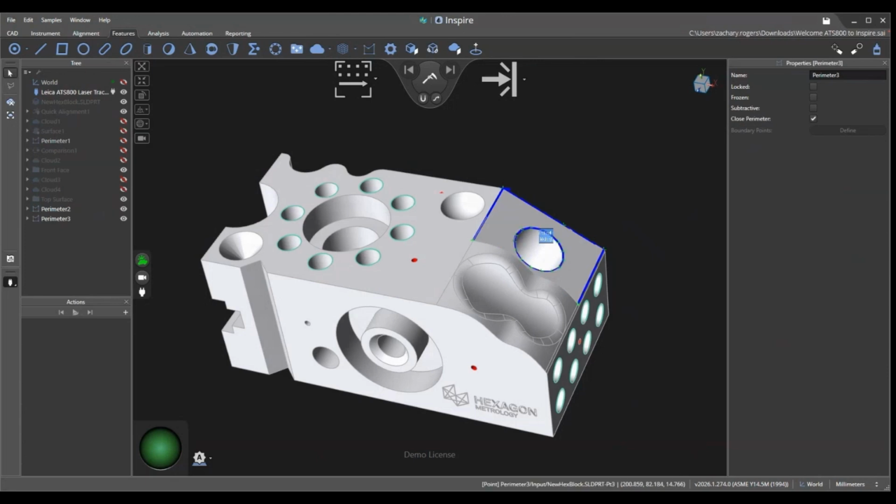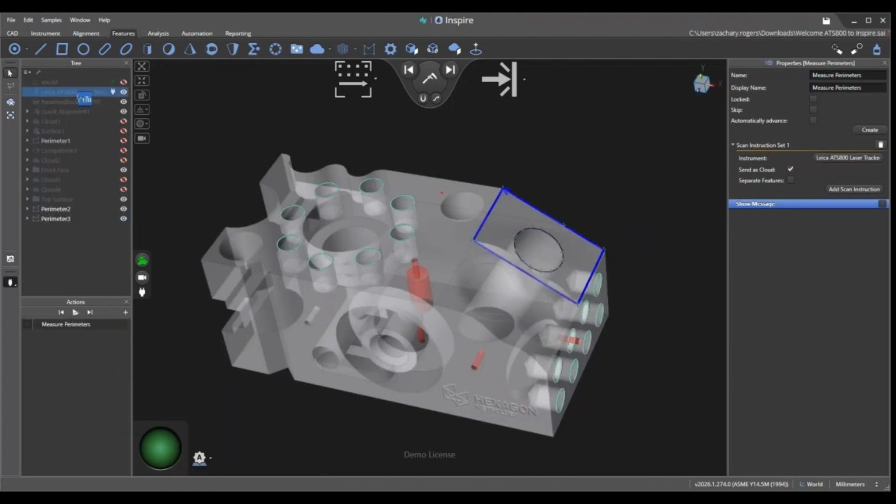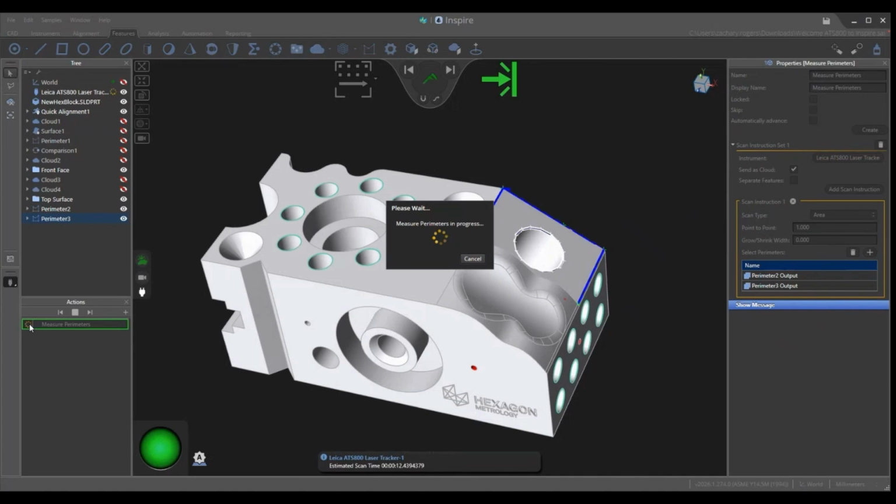For the second one that is the hole, I'll only need to go into its properties and define it as subtractive. That way, when I create my measure perimeters action, the ATS 800 will be able to know that that perimeter is a subtractive region. Once I have my options set here, the instrument will run the scan and we'll be all done. I haven't explicitly set any measurement target, so starting the scan will create a new cloud for me, same as using any other instrument in Inspire would do.